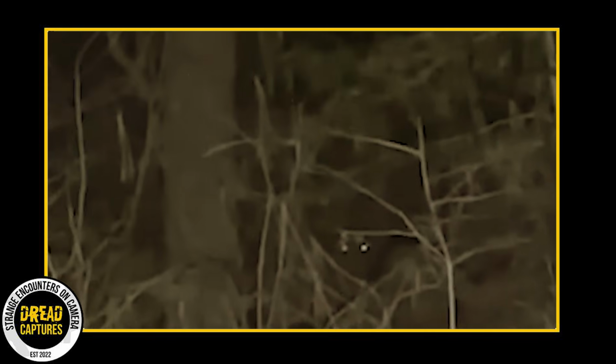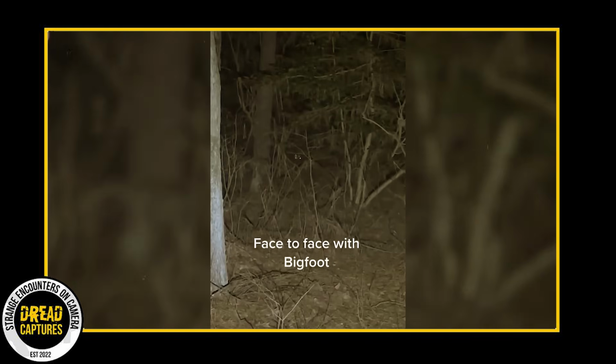This TikToker stumbled upon something really mysterious while exploring the woods at night during a live stream. In the dead of night, with the trees casting shadows all around him, he came face to face with a glowing pair of eyes. Why does that look human?